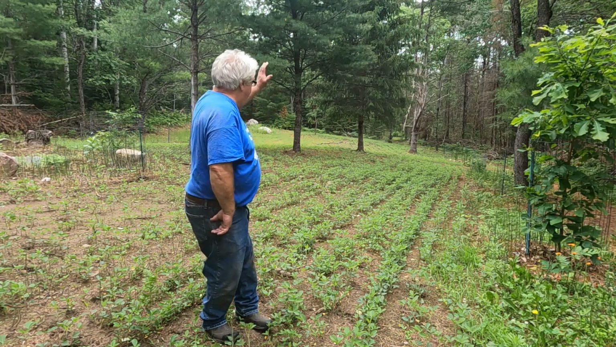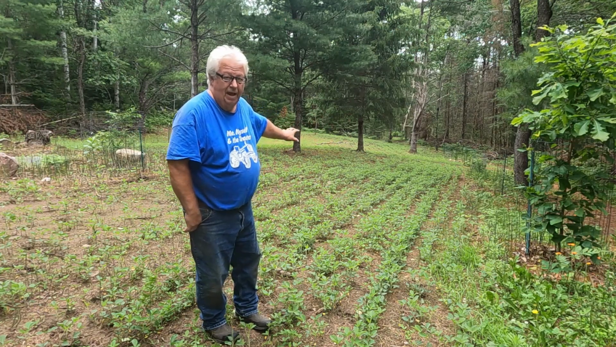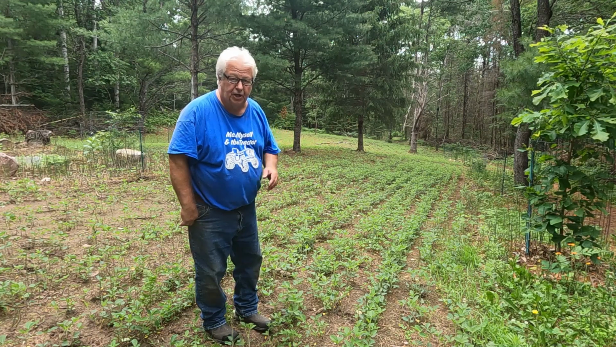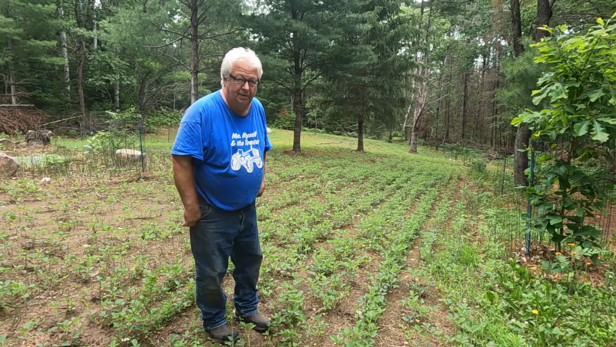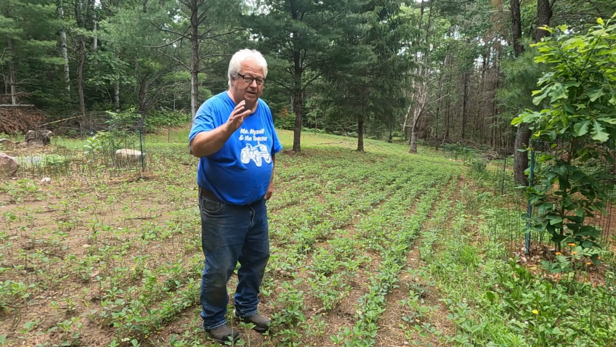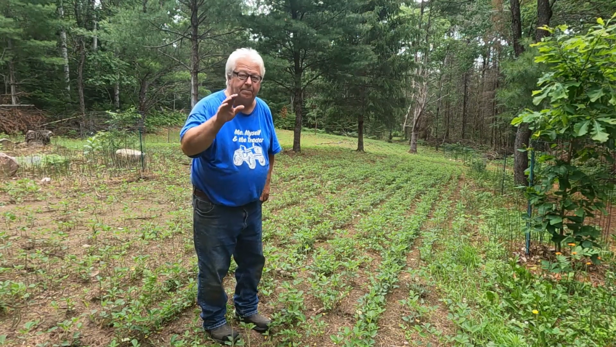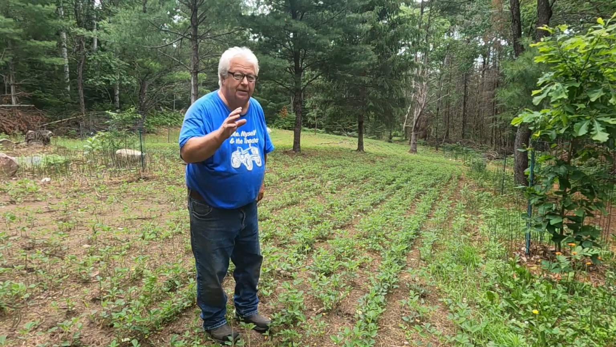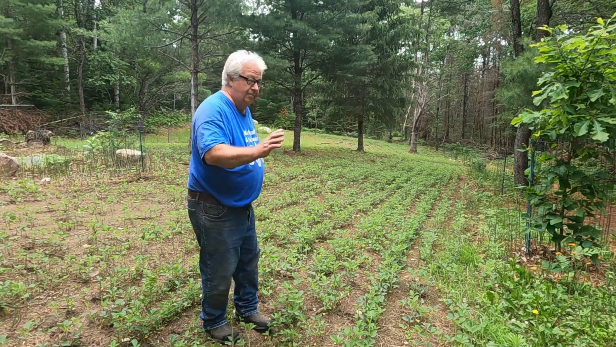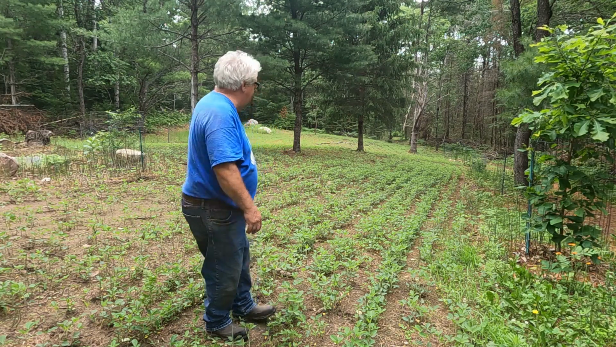So as you can see, the beans are doing beautiful. We've had some rain now here in June. Later on in this video we're going to share our game camera pics with you for the month of June. But before we do that, I just want to give you a little tour around, show you the food plots and how they're growing, which ones I think are doing good, which ones aren't doing good, and then we'll end the video with the game camera pics.